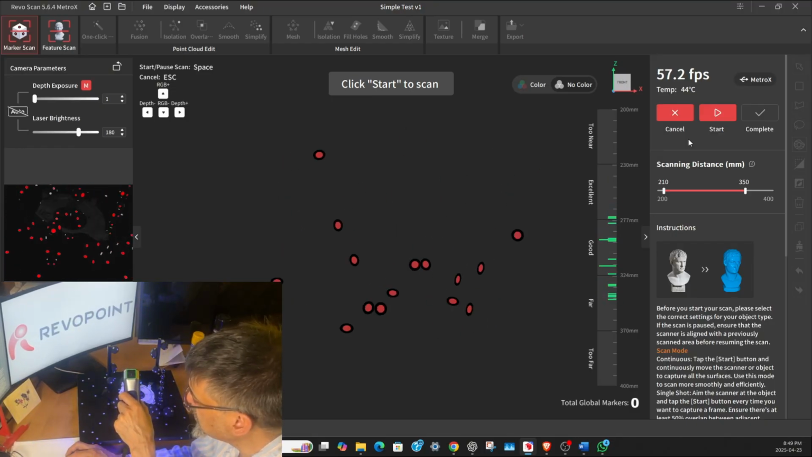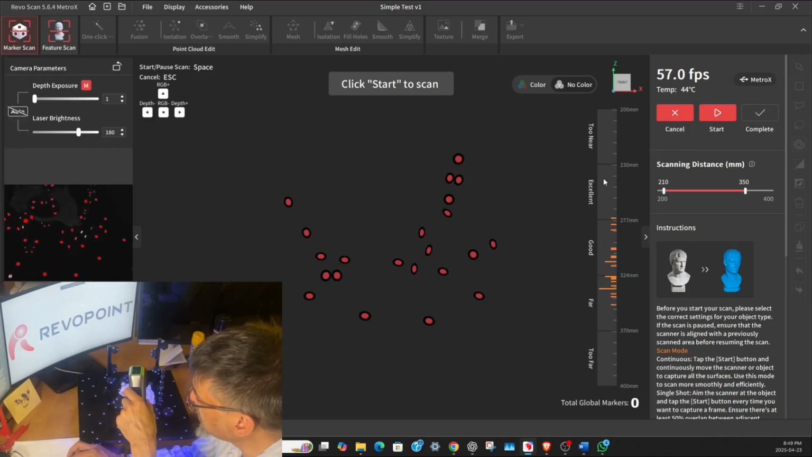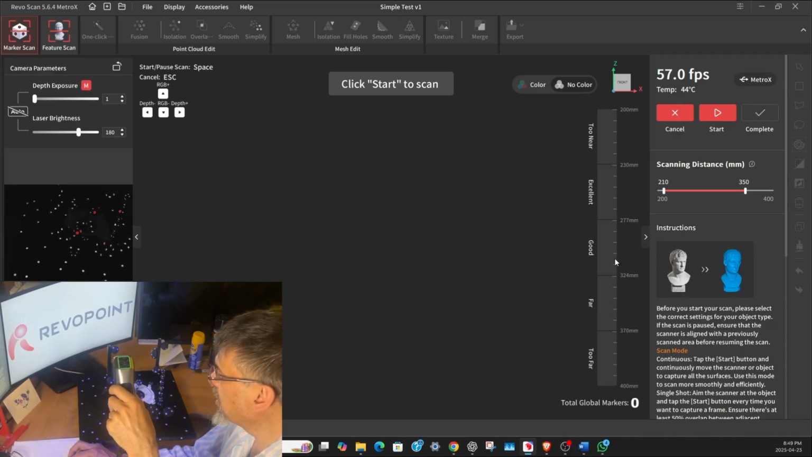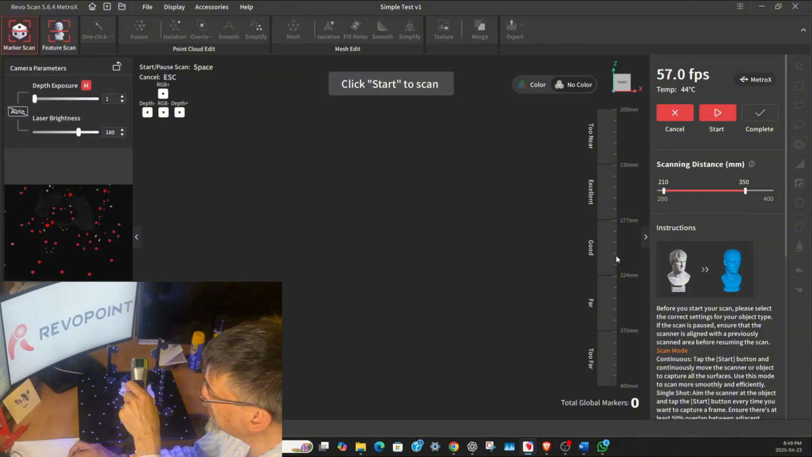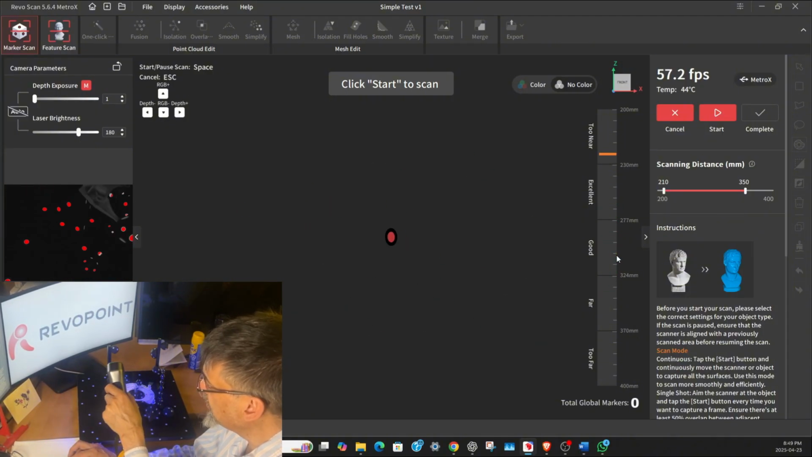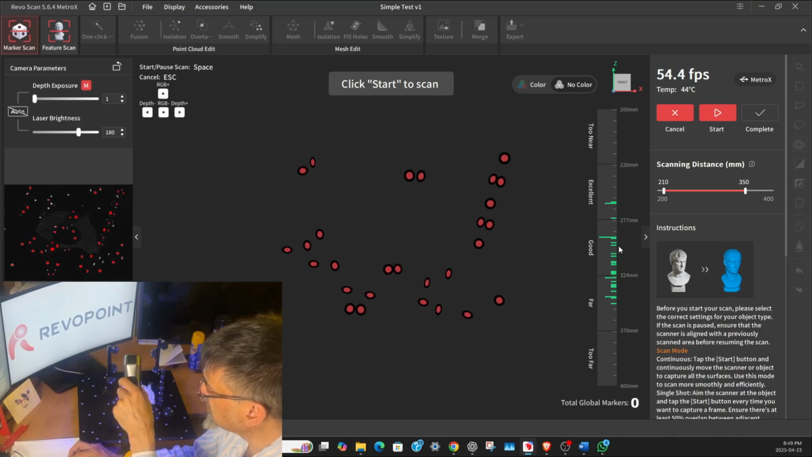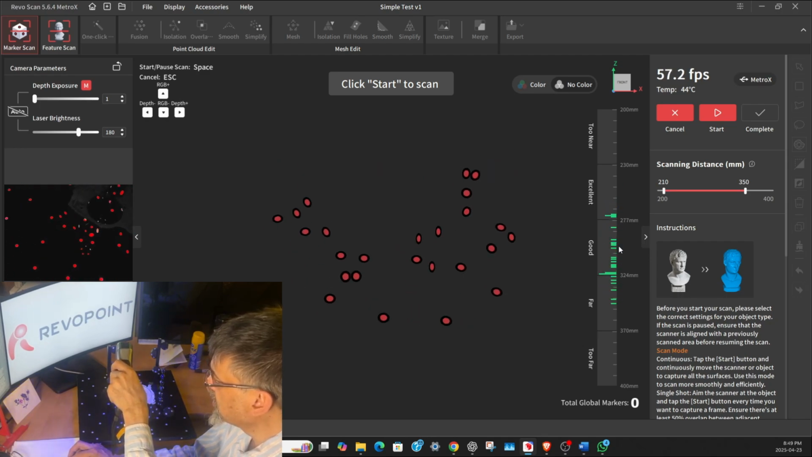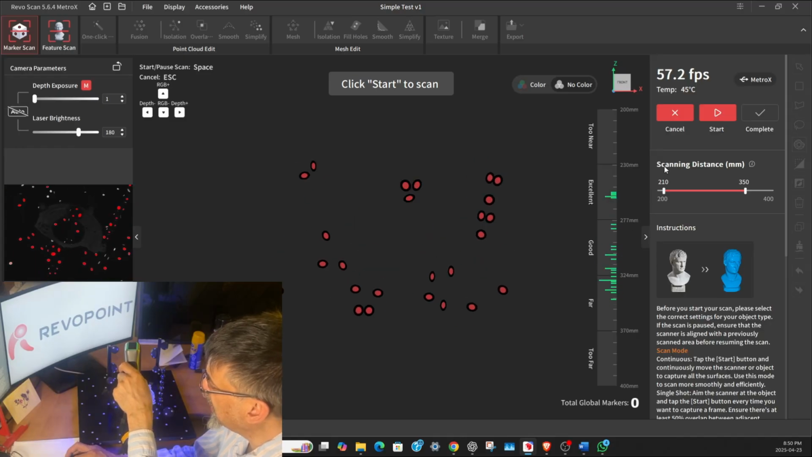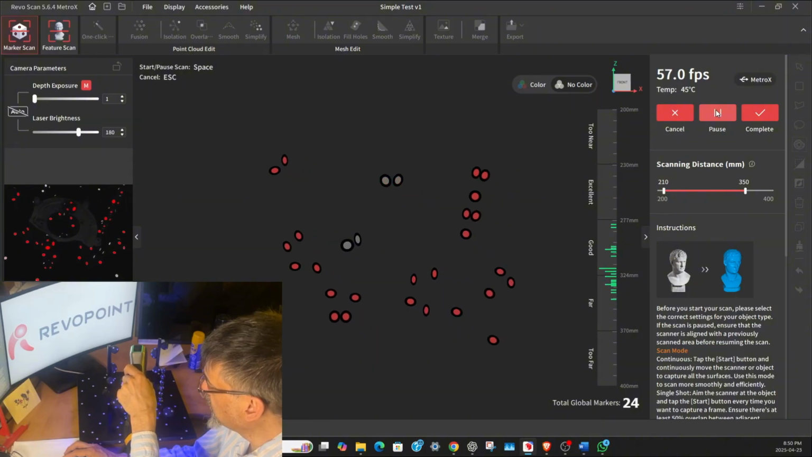So get the scanner in the right place. Make sure that you're looking at the sidebar. This bar is really important. You can get too far away. When it's not green, you're not scanning. You can get too close and not scan. It's best if you have it somewhere between the good to excellent, and that's based on distance from the table. So hold it still, get it into a green position, and then hit start, and don't move. And when you do move, go really slowly at first.